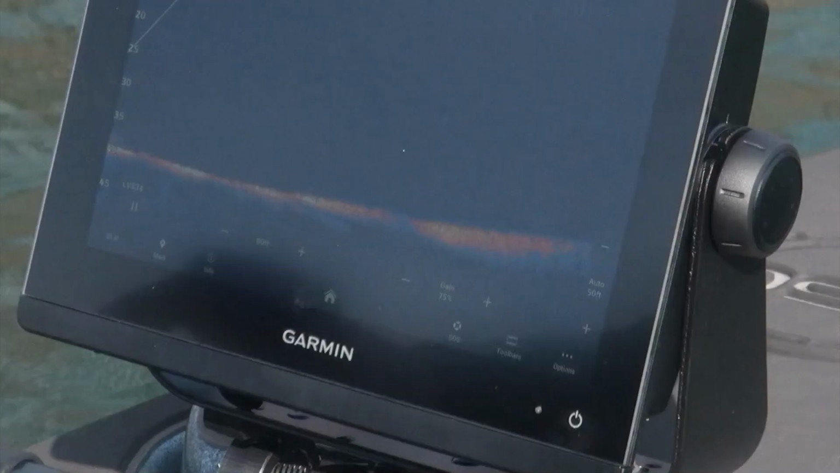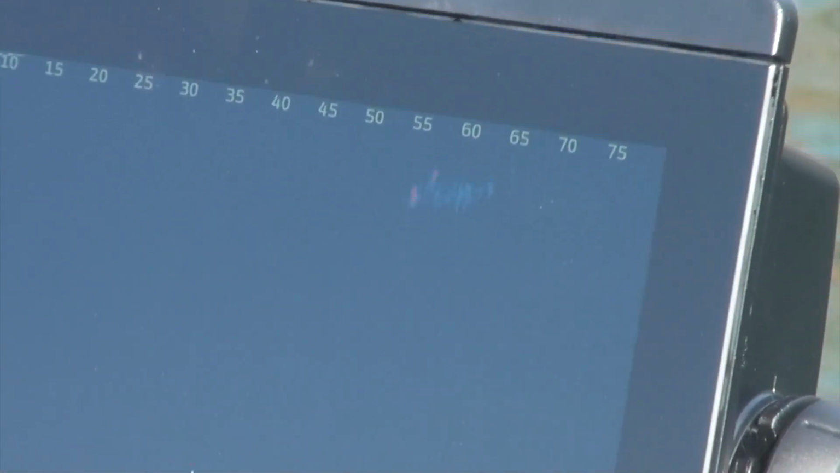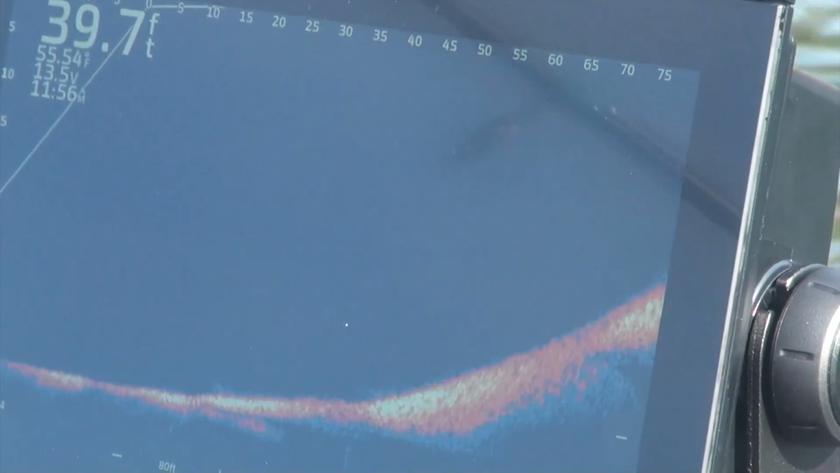There's the herring on top of the water, just a small school of them. The fish are all down here on the bottom, and they'll come up, feed on them, and go back down. And you're just trying to maybe get in between them at some point whenever they're feeding and get bit.